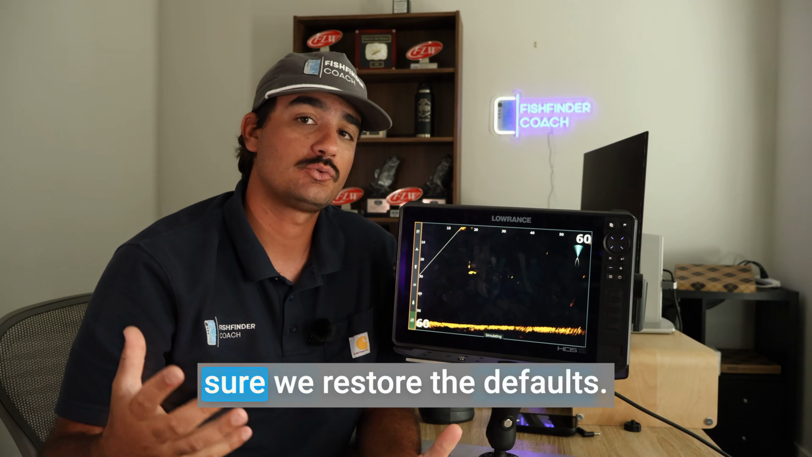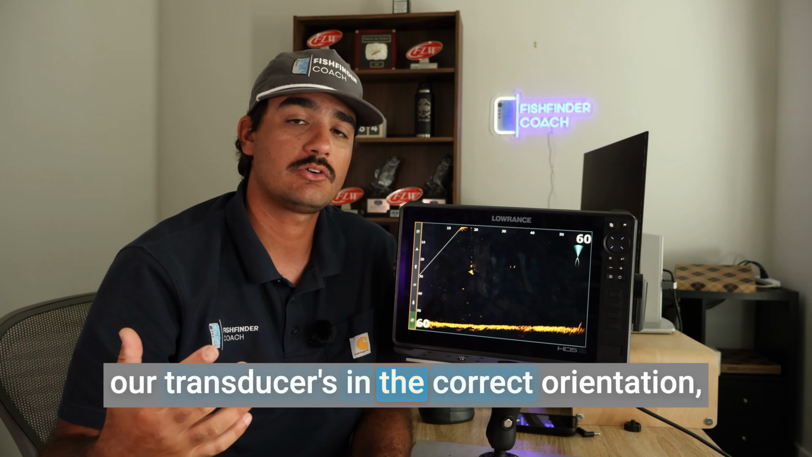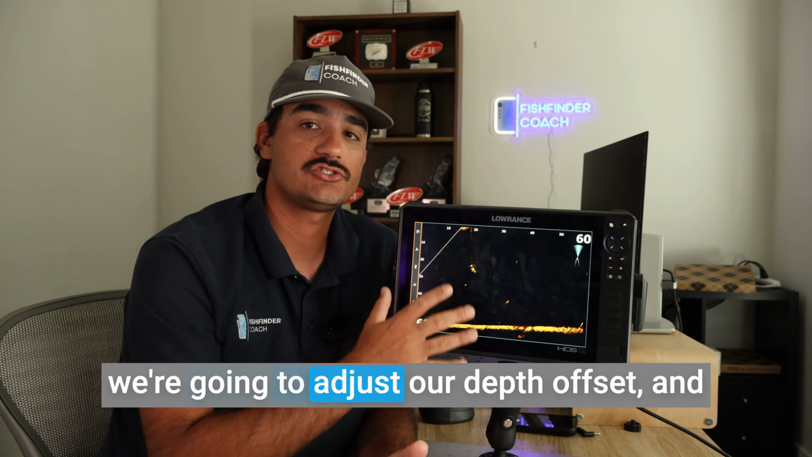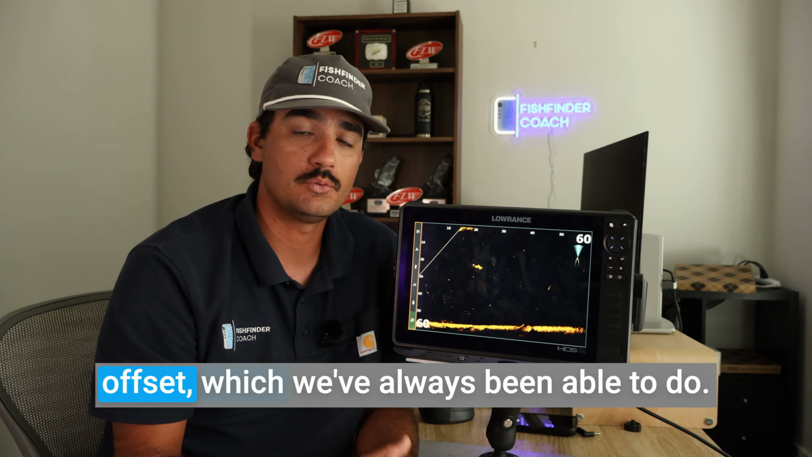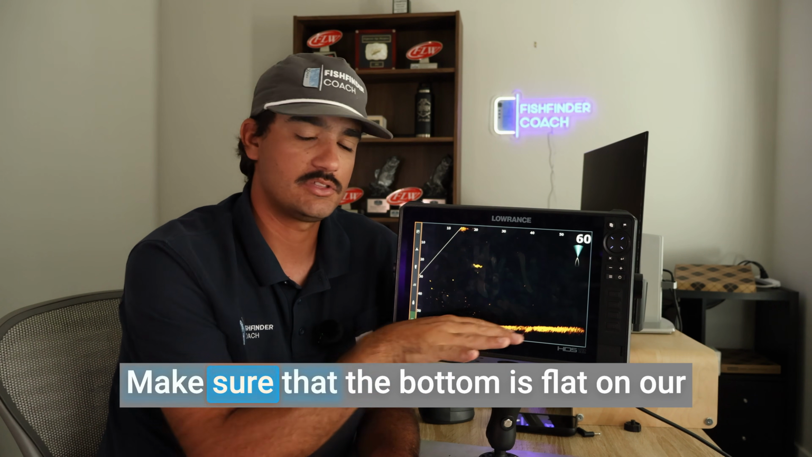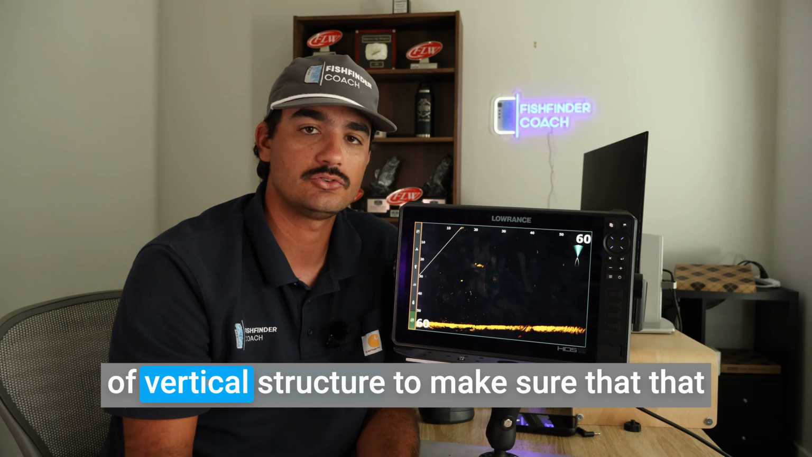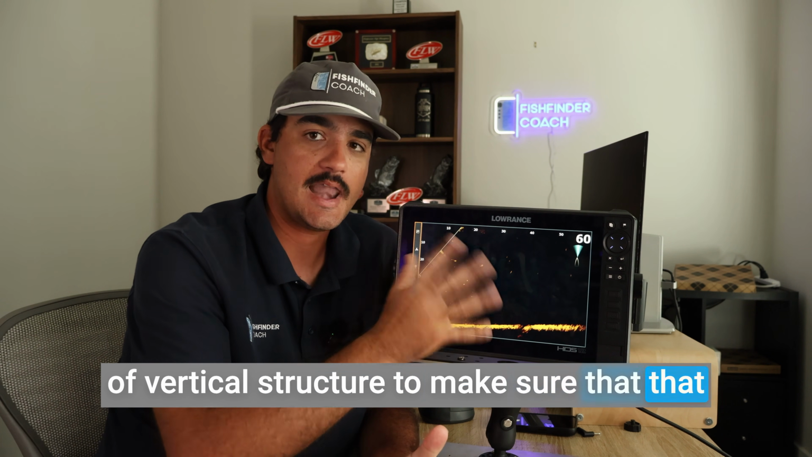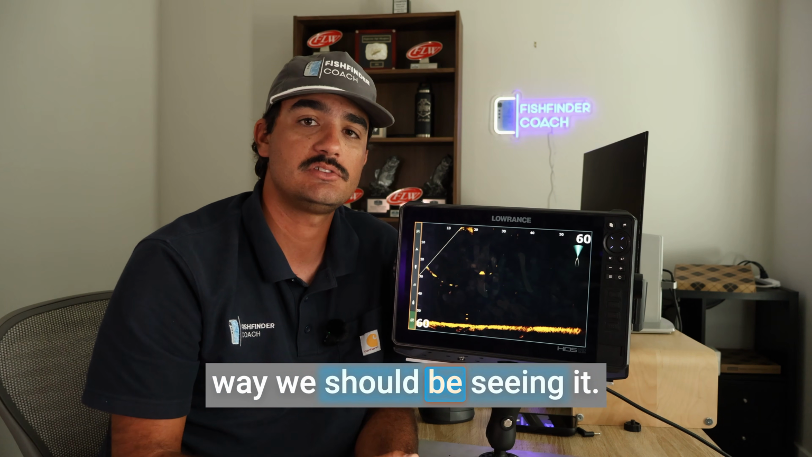So for this, I want to make sure we restore the defaults before we set that. We're going to make sure our transducer is in the correct orientation. We're going to adjust our depth offset, and then we're going to go in and adjust our angle offset, which we've always been able to do. Make sure that the bottom is flat on our screen in a flat bottom area, or use a piece of vertical structure to make sure that that angle on the screen is rotated correctly, so we're seeing everything the way we should be seeing it.